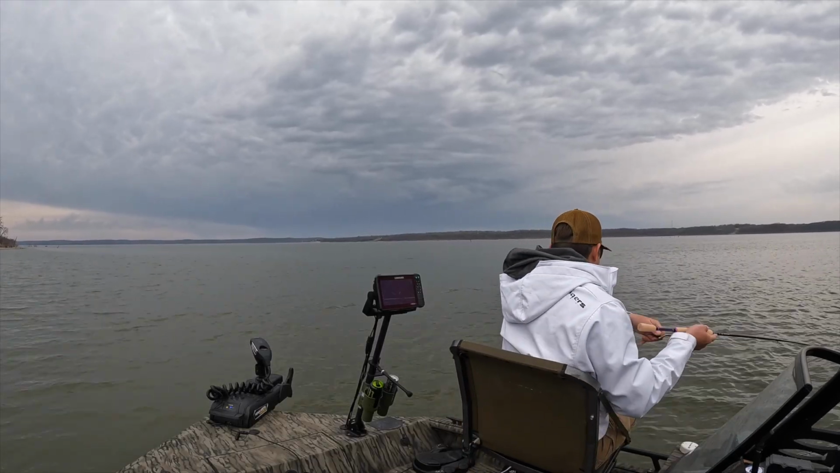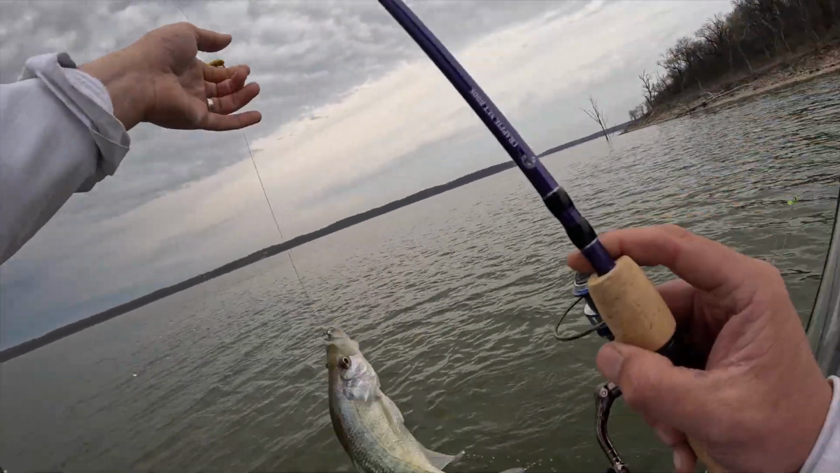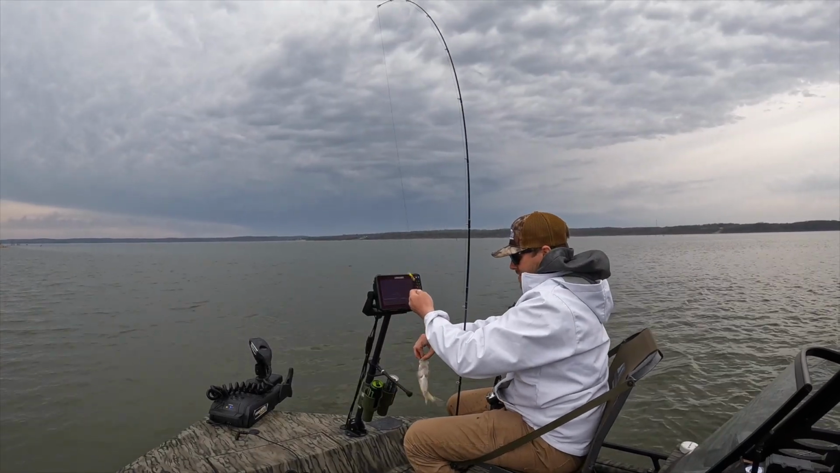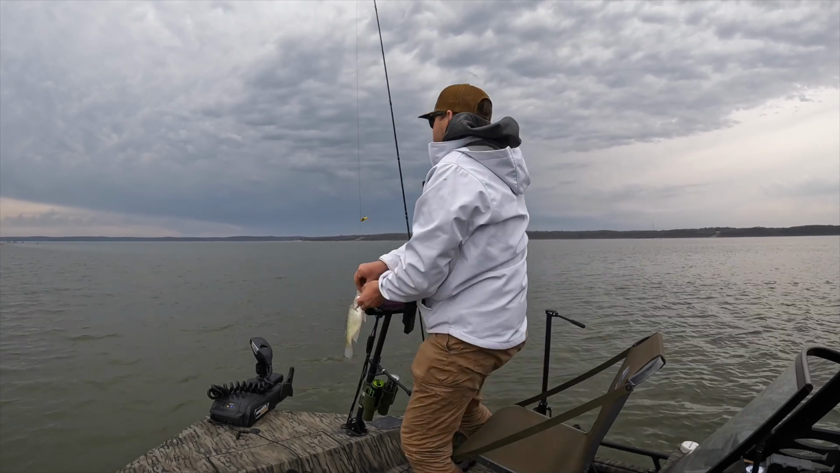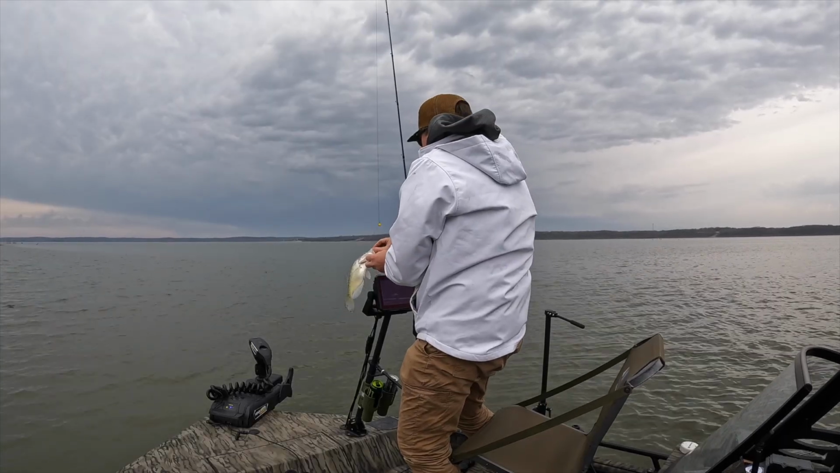He hit it on the drop. There's our 5th eater. There's number 5. Nice. Yeah, this wasn't a pile full of fish, but you know what? I'll take what I can get.